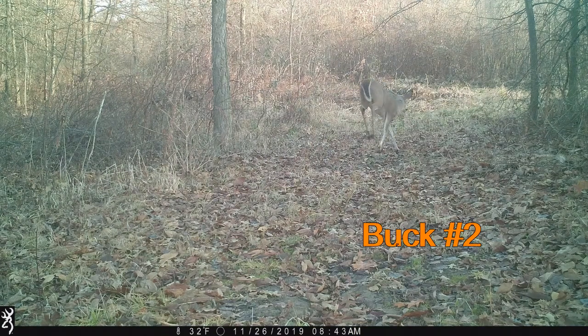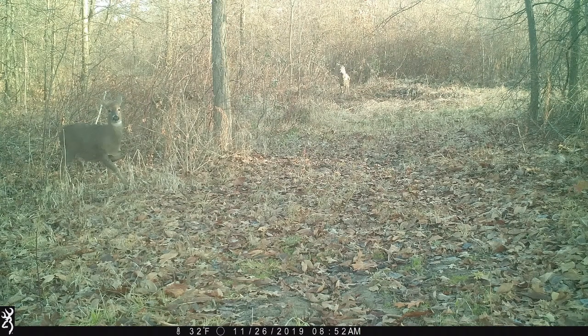A minute later, buck number two comes through. Now he's coming from the same food source that buck number one came from, but you notice he's going to the other bedding area. Again, really common that bucks are just out looking for does at this time. Now we can jump ahead 8 minutes and see exactly why the bucks are running around.